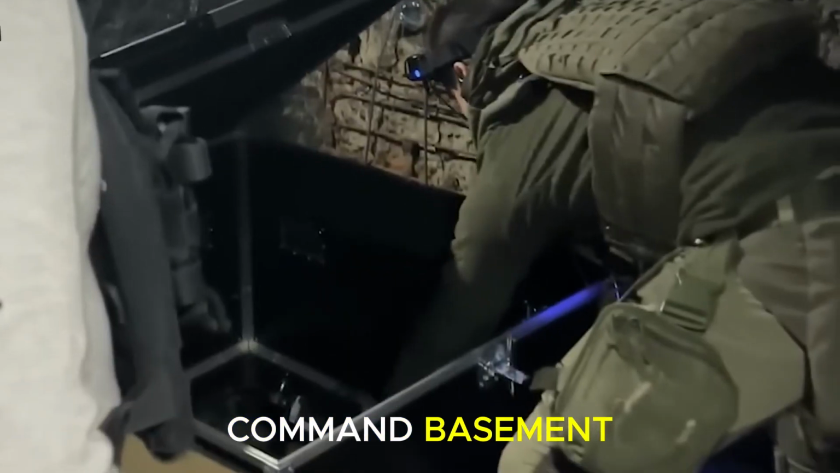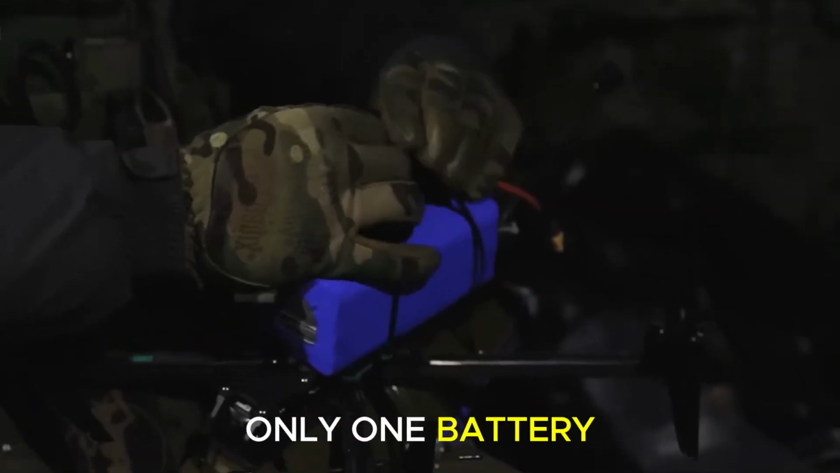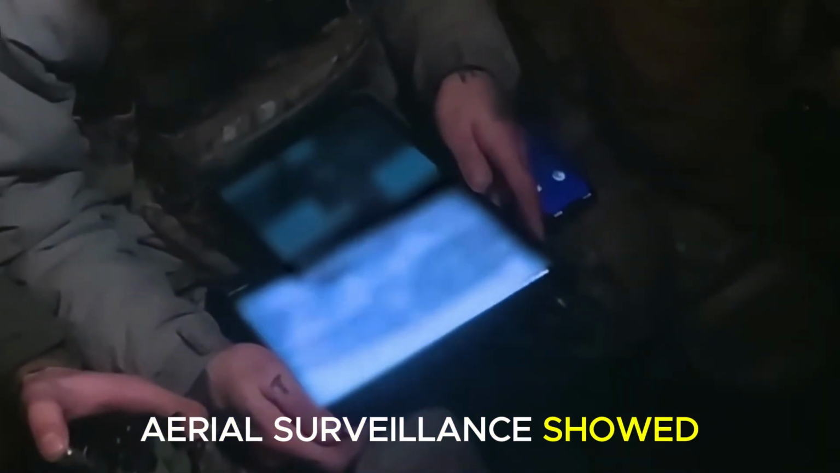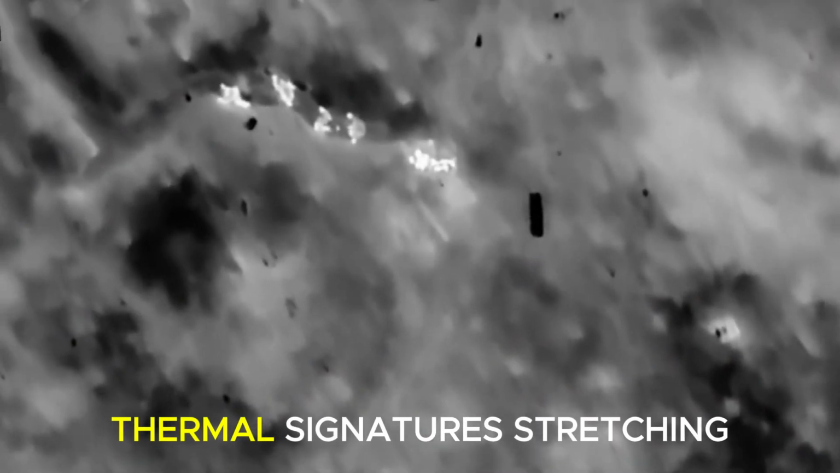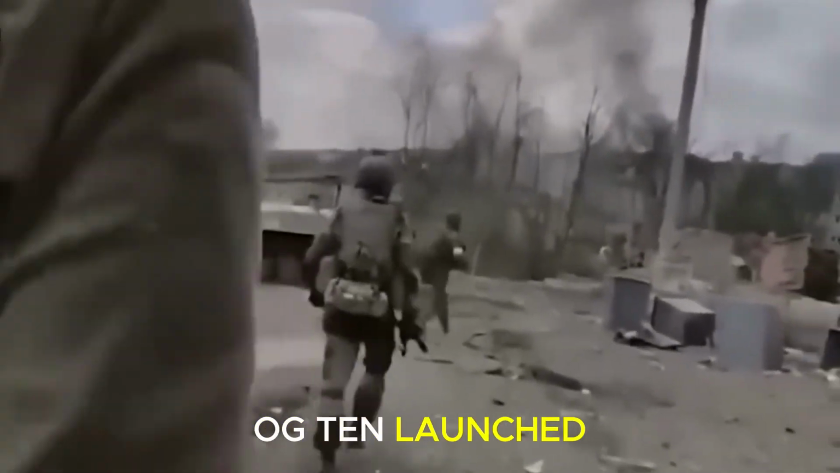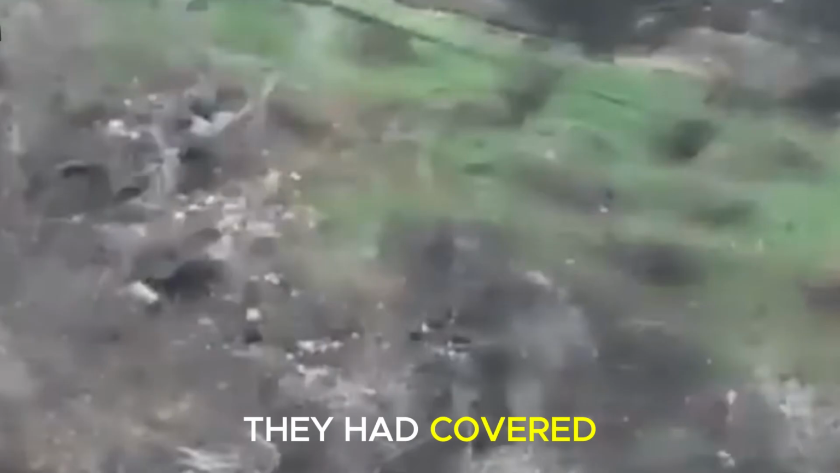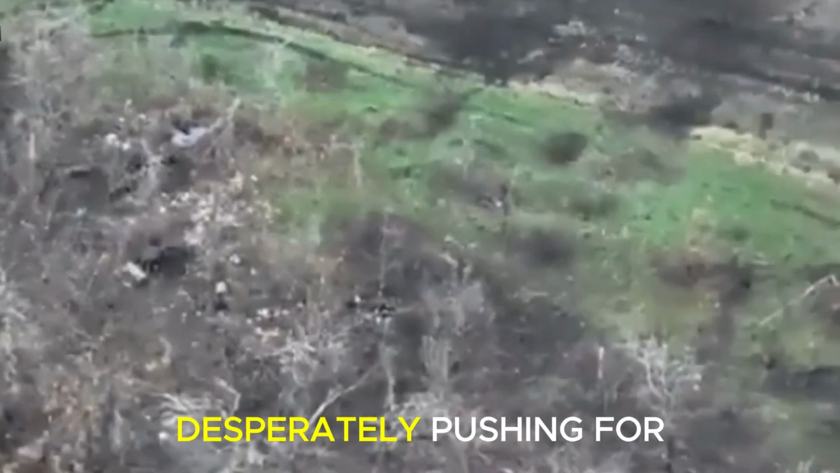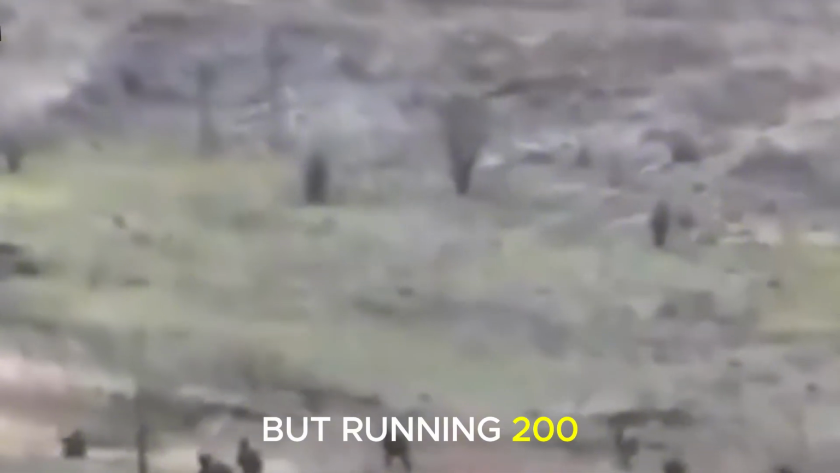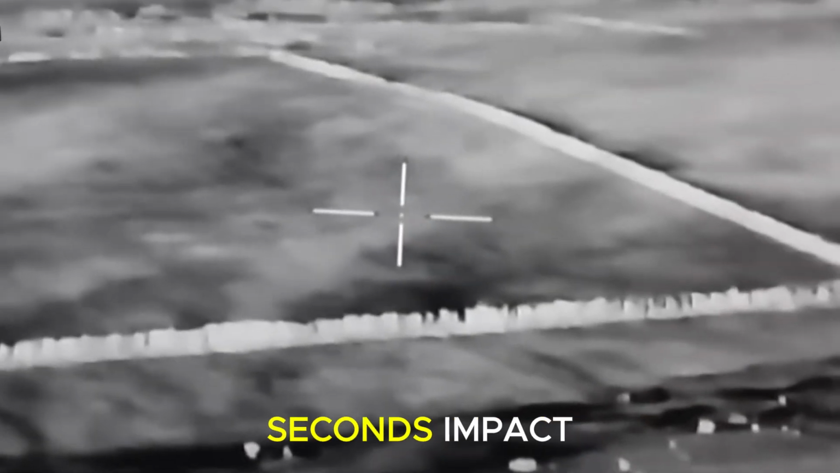Back in the command basement, the third pilot prepped our final Ryrog 10. Only 1 battery remained. Aerial surveillance showed the survivors sprinting west, thermal signatures stretching toward the edge of the town. The third Ryrog 10 launched 90 seconds later, hunting down that lead group. They had covered 200 meters from the blast site, desperately pushing for the safety of the urban outskirts. But running 200 meters on foot takes a full minute. A drone closes that gap instantly. It took 8 seconds. Impact.